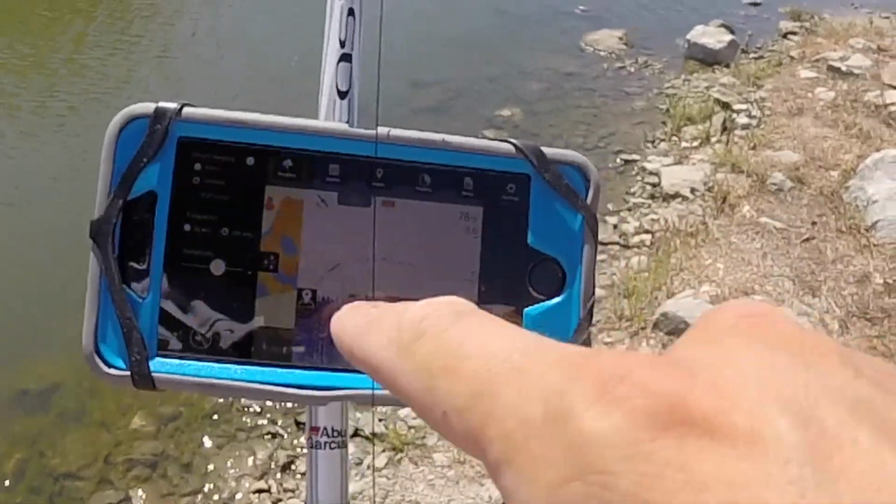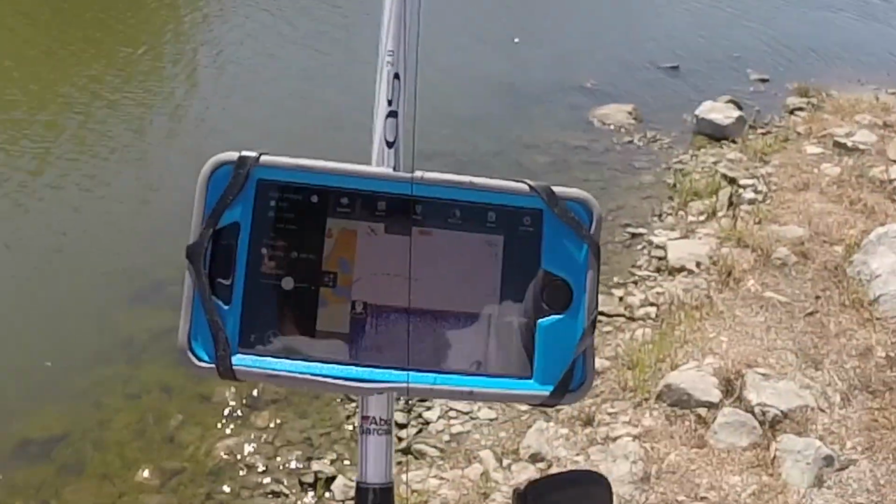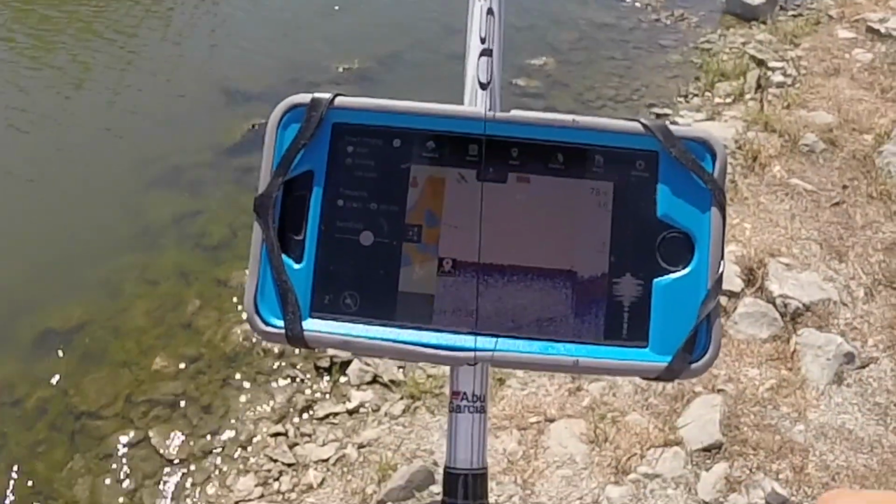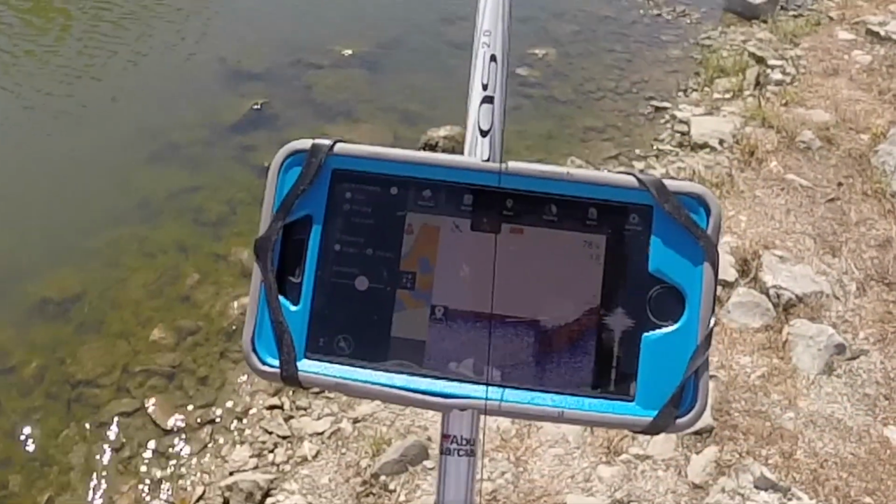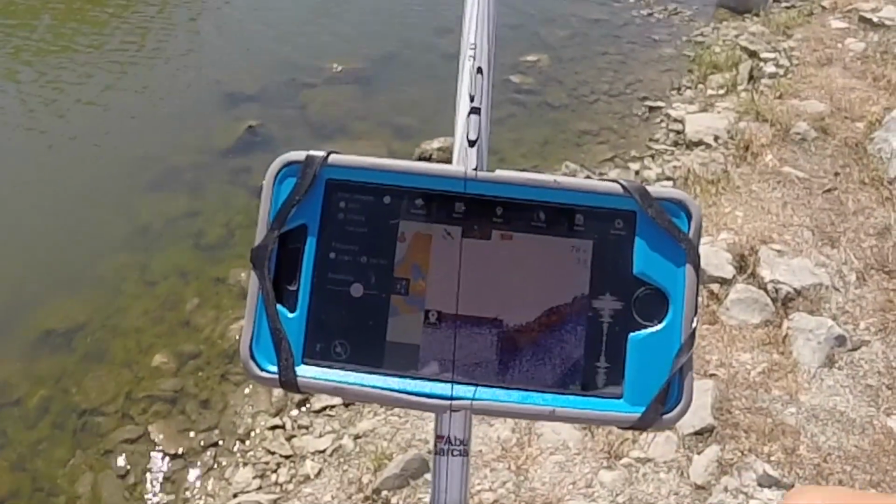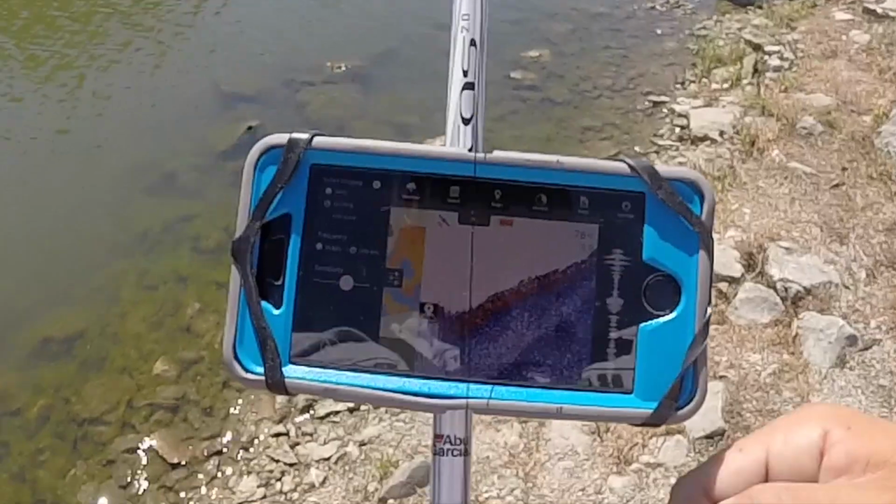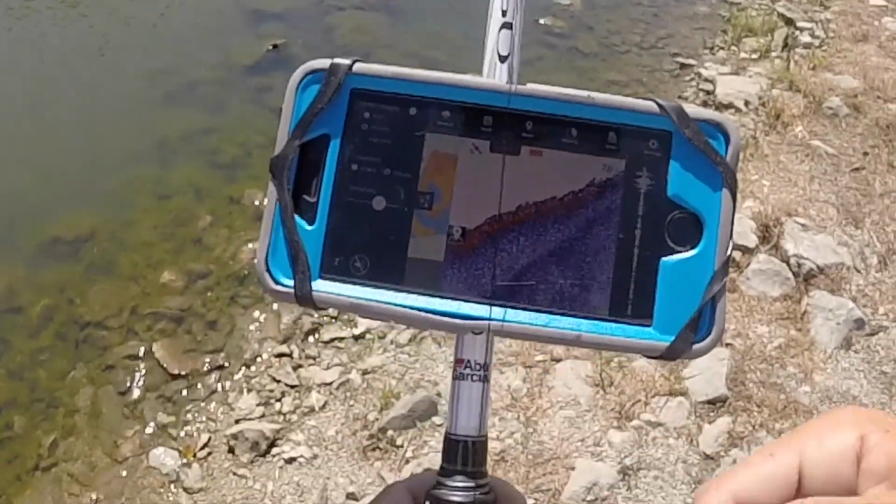So there you can see right there, there's some arches. Those are definitely fish right out in front of this jetty. So now I know there's some fish suspended right there. And as we get closer to this guy, you'll see it's a really steep incline up the side of that jetty. So it's a nice drop off right there. None of that would have been available without using this Deeper.